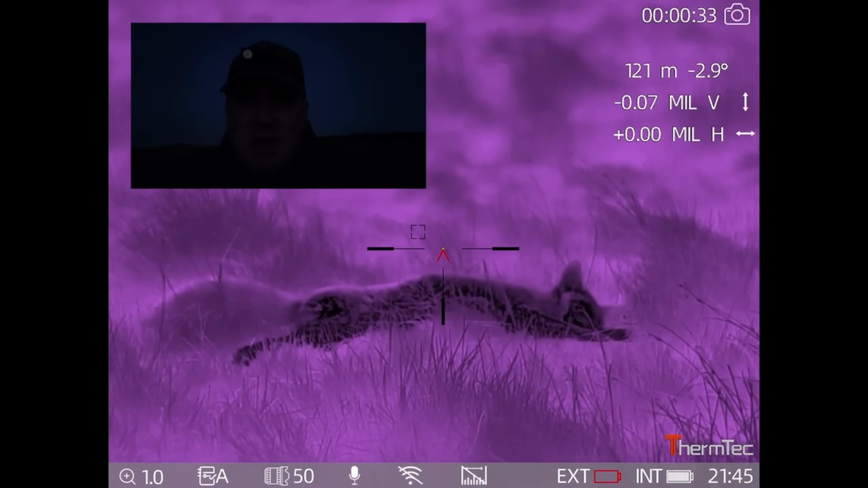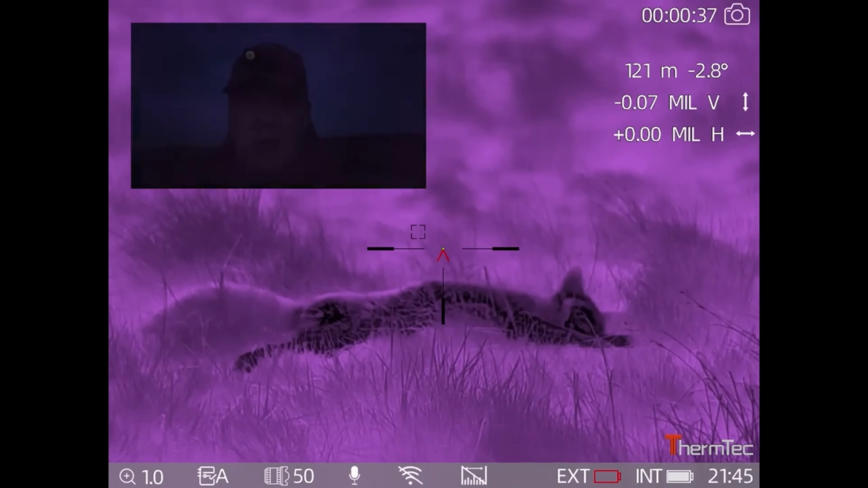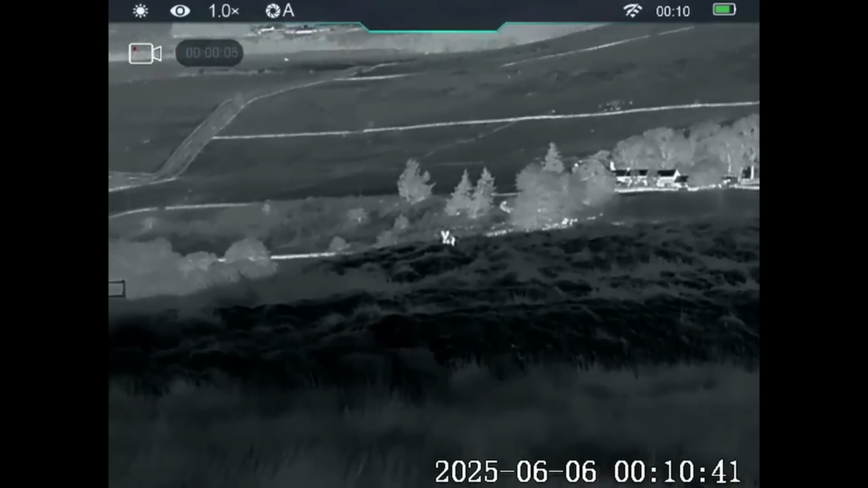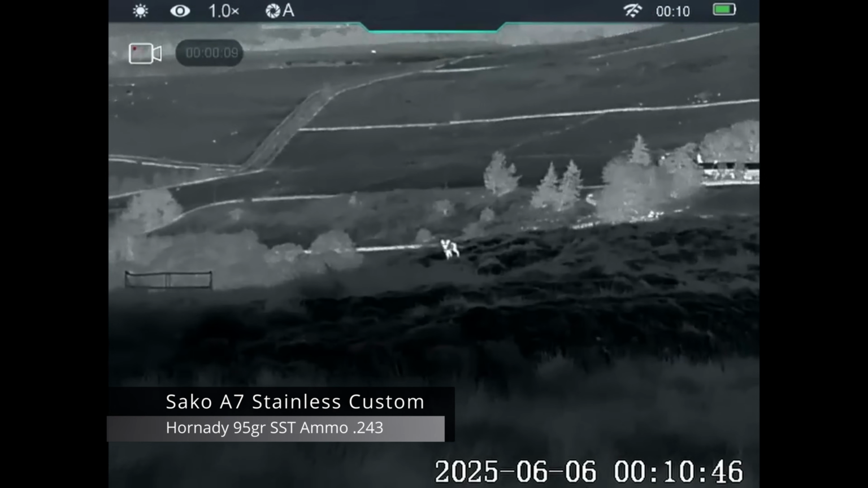Oh dear, it's all go here. Right, I'm going to make my way down. Hopefully that's the dog, and hopefully that's the one I've been after for ages. Right, well there we have it, it's a dog fox. I turned round from watching the hare, and this is looking straight at me. Yep, it's the first fox of the night.